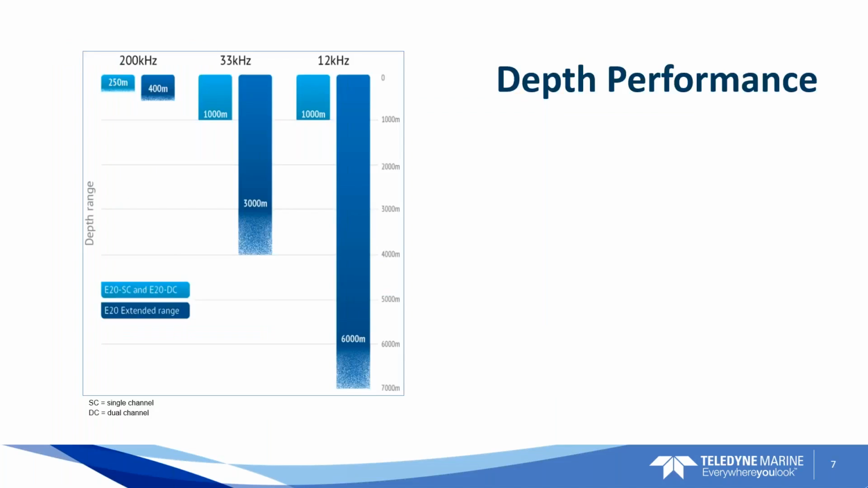Okay, and this is just showing that you've got single channel and dual channel depth ratings, and then you've got the extended range down there at the 12 kilohertz.